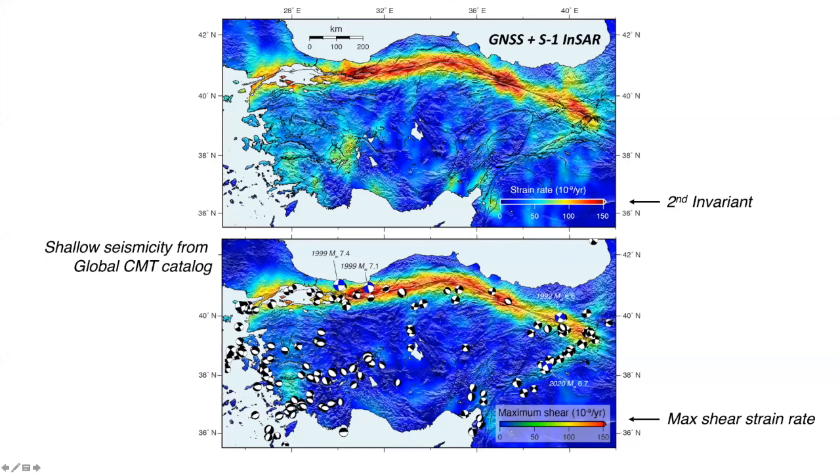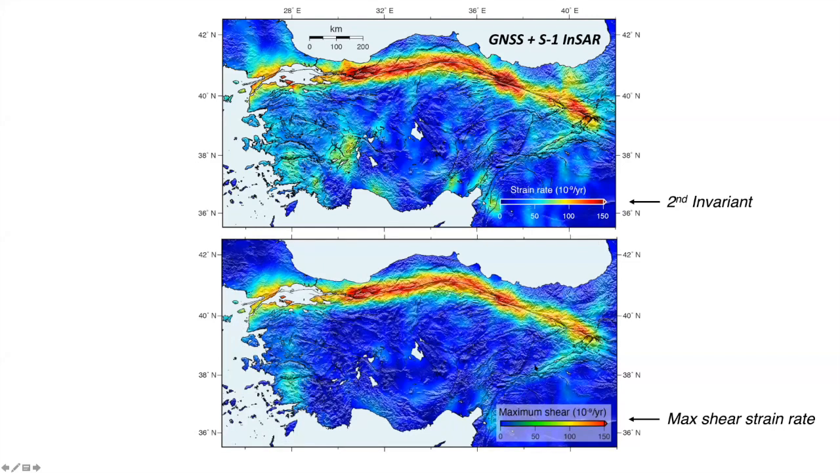I'm going to quickly overlay shallow crustal seismicity, and in particular draw your attention to the 2020 magnitude 6.7 event that occurred here in a region where you have moderate strain.